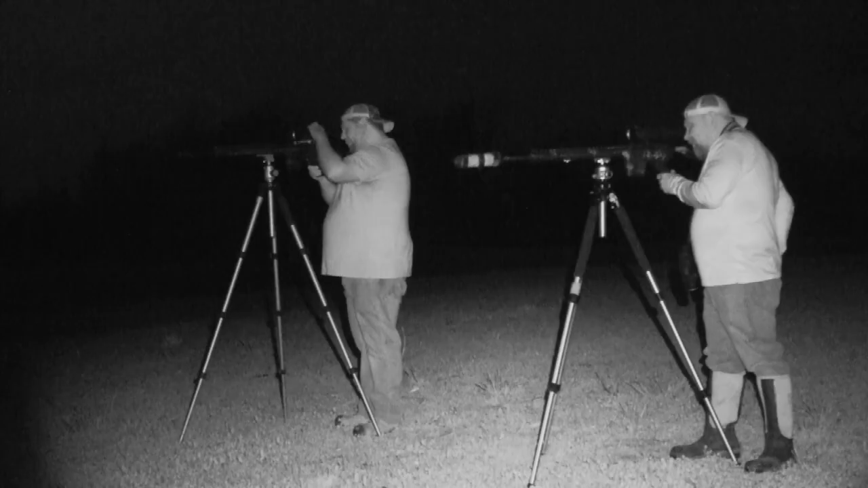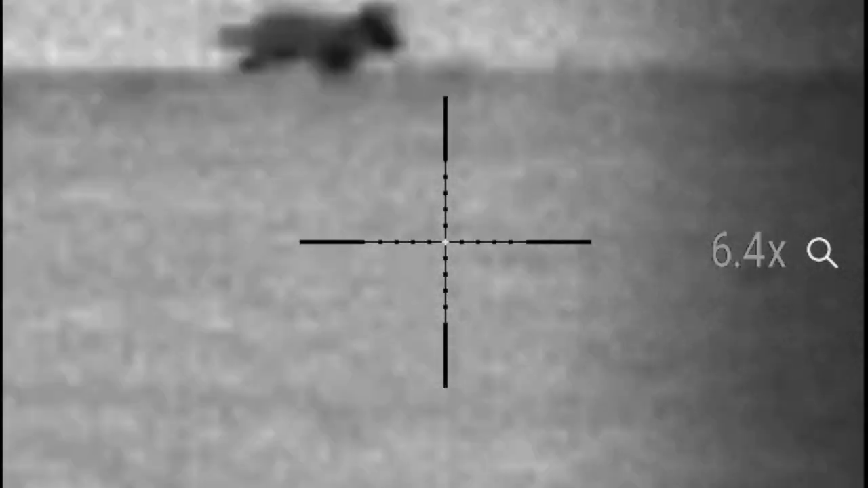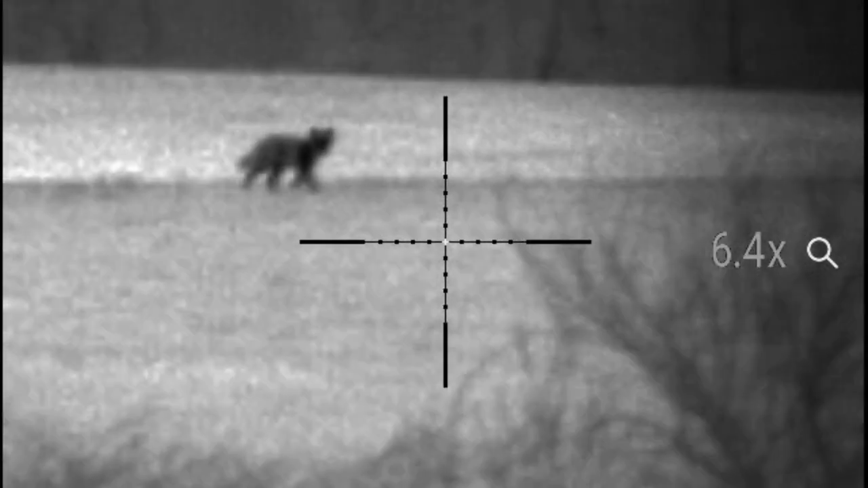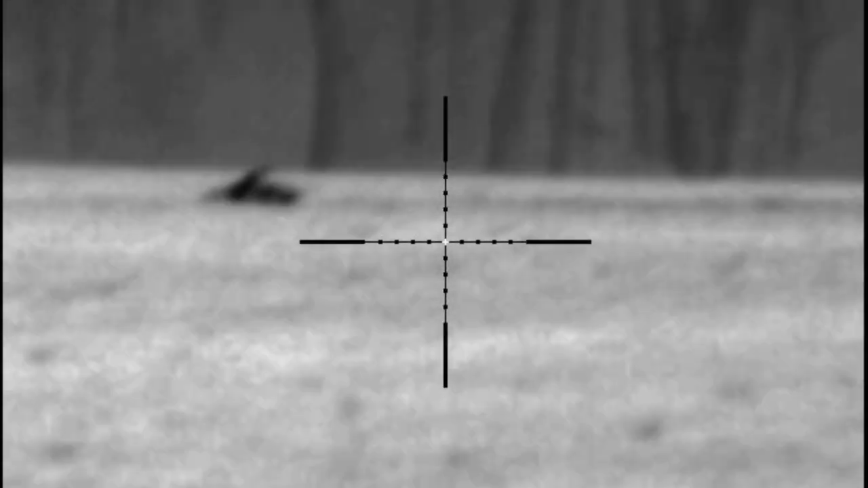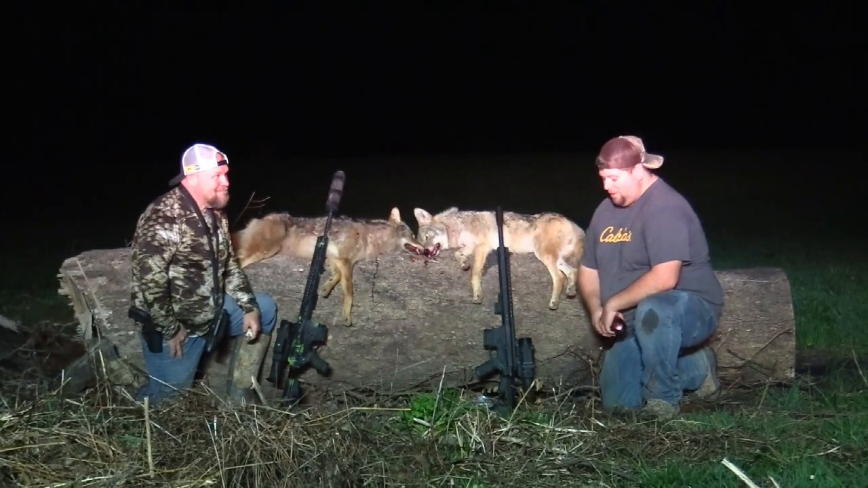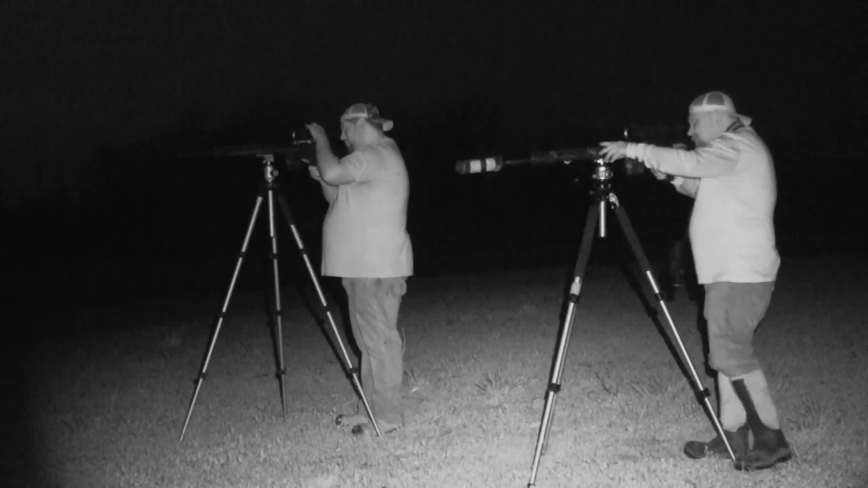Sam got the male. Sam was on the right, I was on the left, and the lead dog came out, and it kind of went behind a little dip, and I thought we were screwed. I knew I could kill mine, and Shake and Bake's dog came to the top of the hill, and as soon as it did, I was like, go ahead and shoot him. I threw you for a loop, because I wasn't prepared for that. I was waiting to follow him up, and yeah, he said go ahead and take the shot.